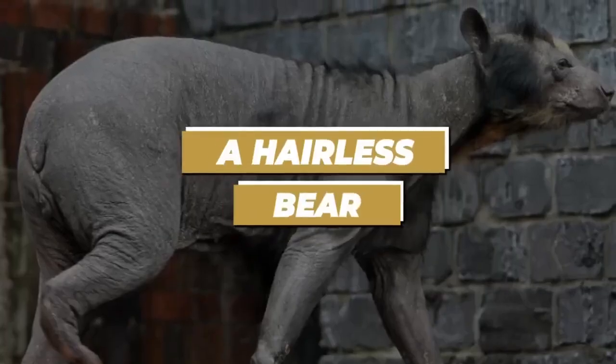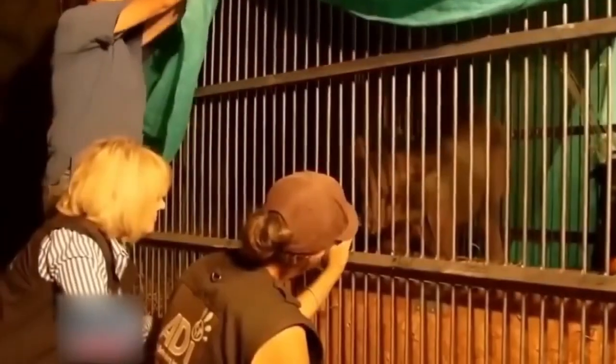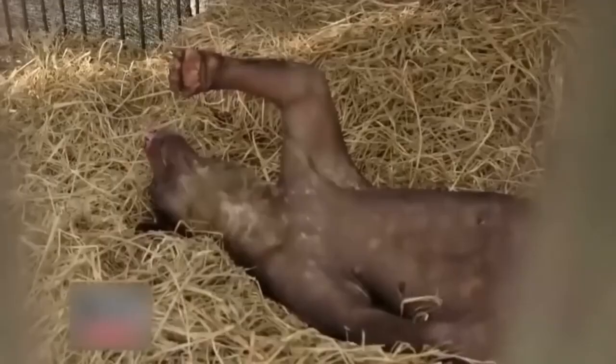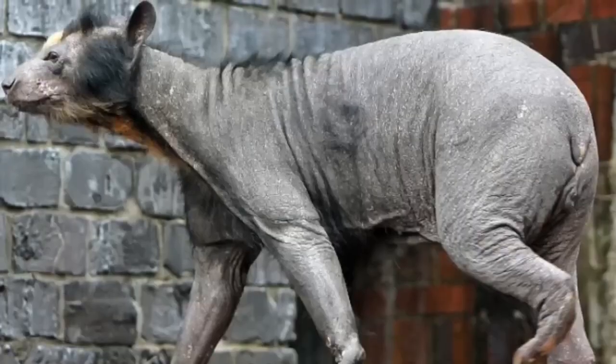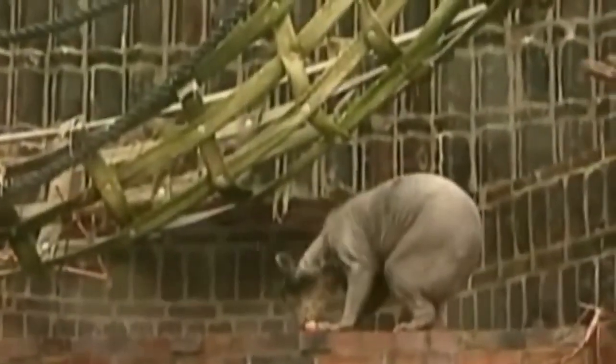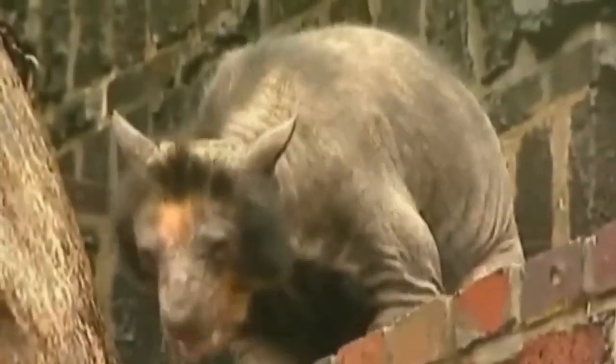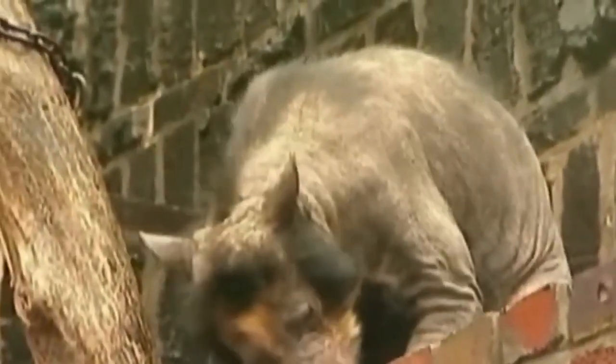A hairless bear. You might have seen this terrifying creature on many videos on YouTube, but is it really an alien-like being looking for humans to eat? Let us tell you, it is not an alien, nor a strange creature. Instead, it is a bear who lost all of his fur for reasons unknown. Not one, but 3 bears were found in Germany's zoo with all their fur gone. According to the researchers, it's some kind of genetic disease which has caused it, and it does not affect the bear's life in any way, except for the appearance, of course. Apart from that, they live pretty much the same normal life as any other bear.